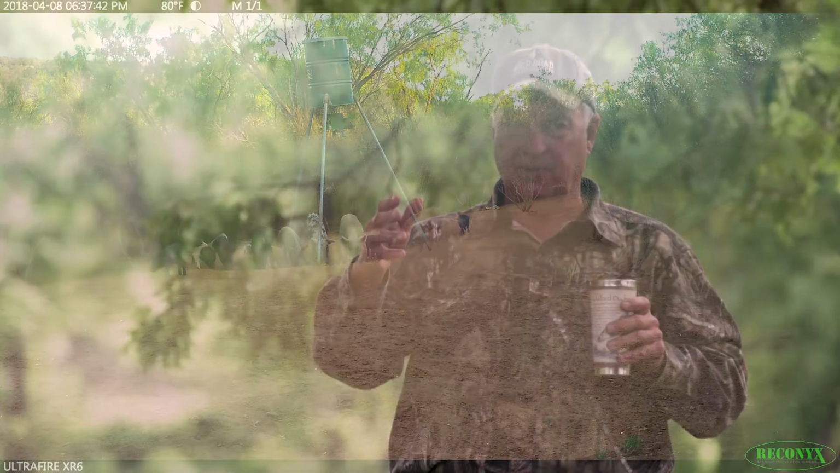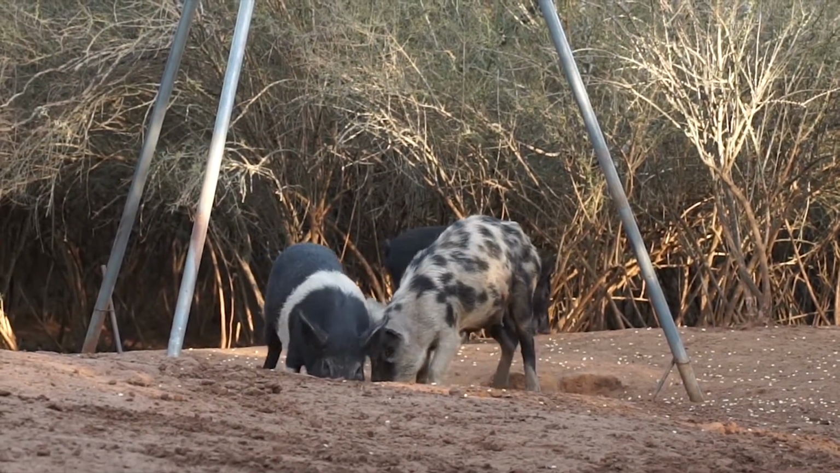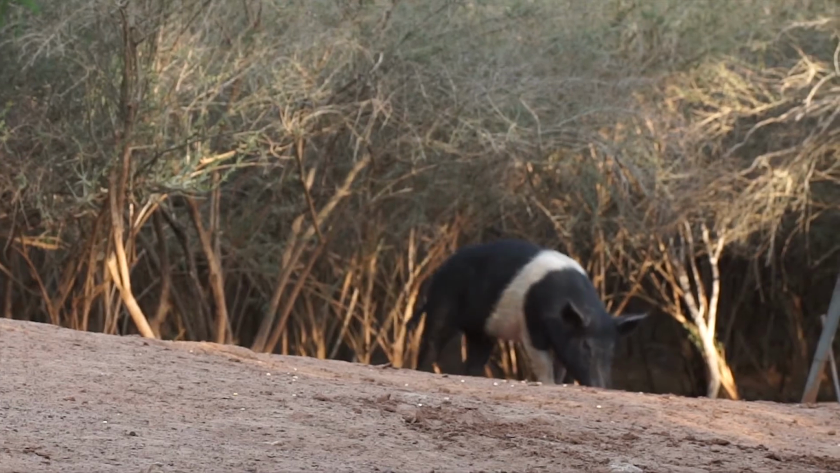And so as we watch the hogs come and go and come and go, it's just cool to look at the different colorations of all these hogs. And I think, okay, they're all good hogs. As far as colors go, they all look good, but I like the ones best that have a little red spot on their side. And I look up and I pick one out. It's got a little white saddle across its back. And that's the one I want to take home.